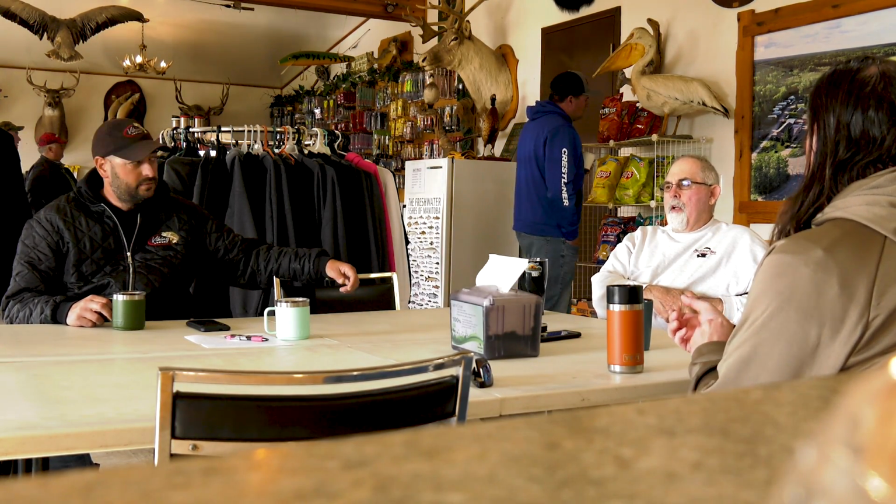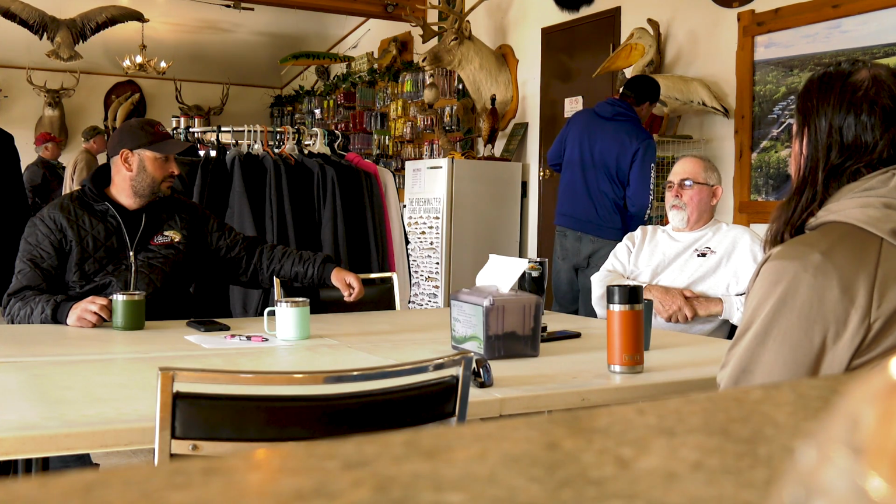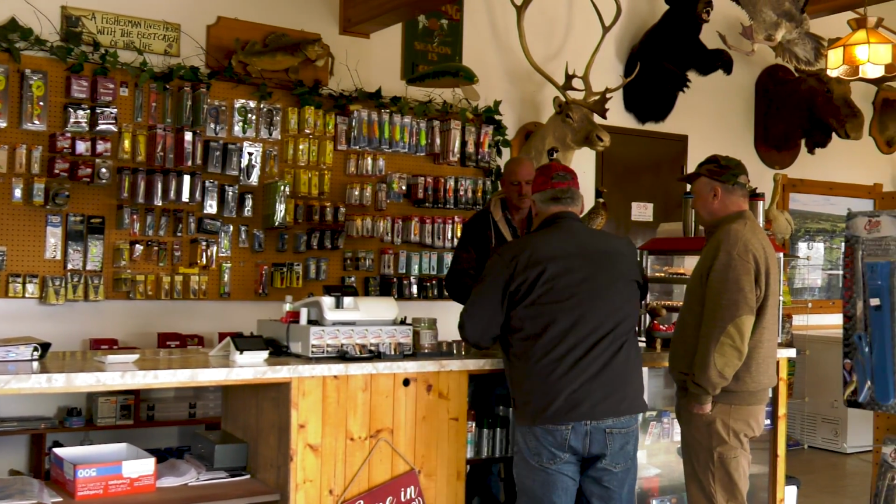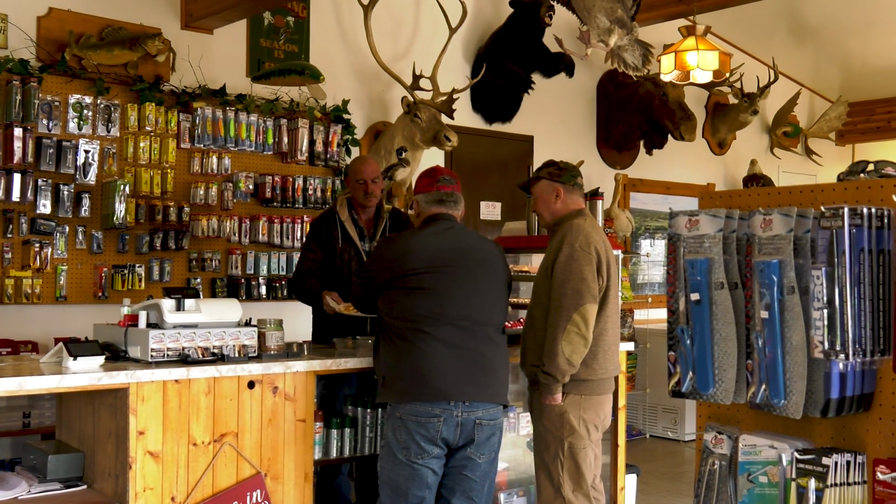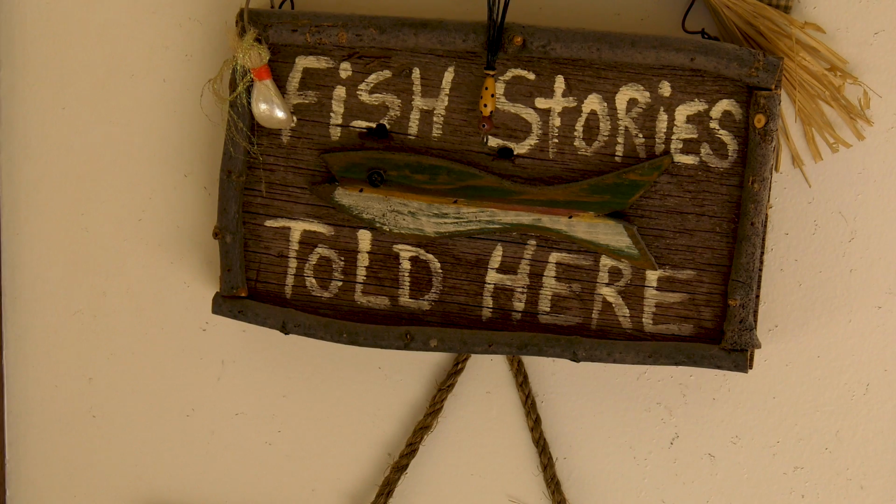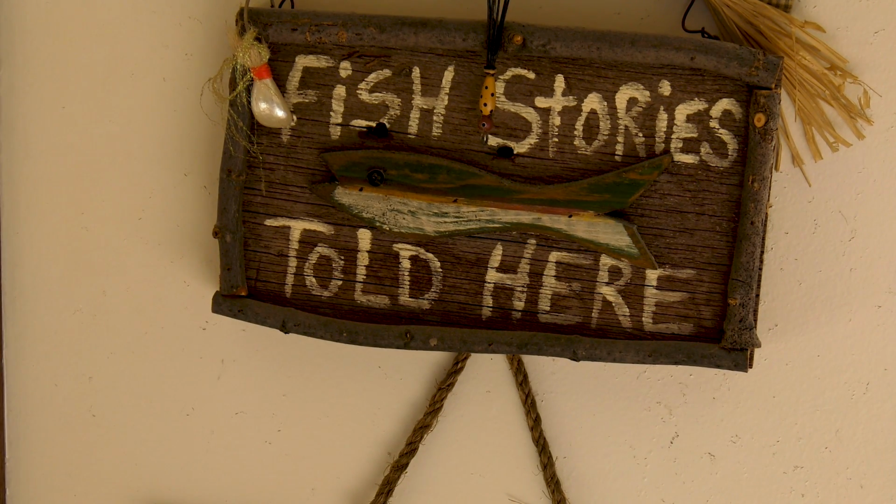We've got a small restaurant that we serve lunch and suppers, and we have everything you would need for a fishing trip. You've got your bait, we've got your gas, maps of the lakes, tips on where to fish. If you're looking for a guide, we can hook you up with a fishing guide. There's really minimal things that you need to bring other than your personal belongings, your fishing gear and tackle, and the rest of it you can pretty much get here.